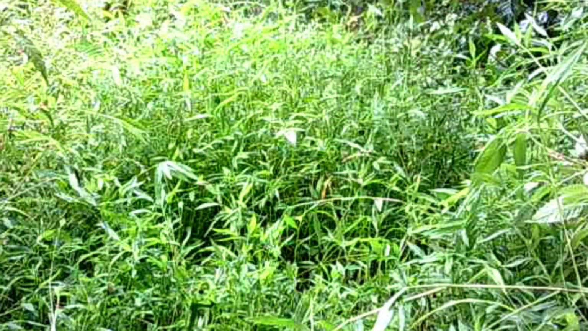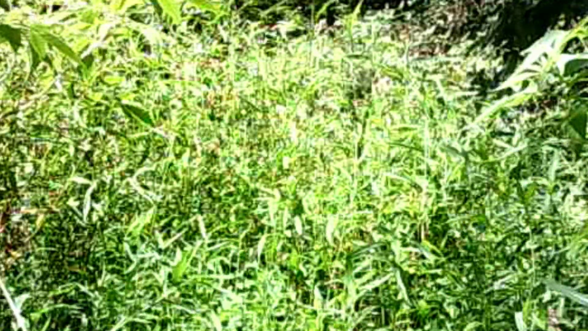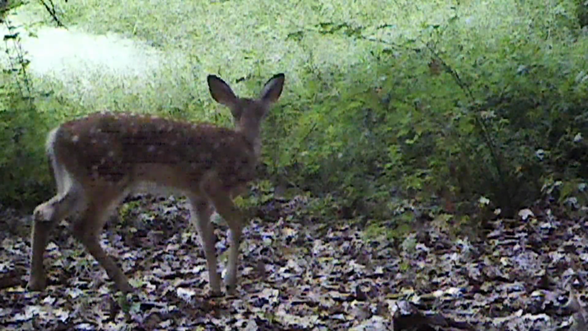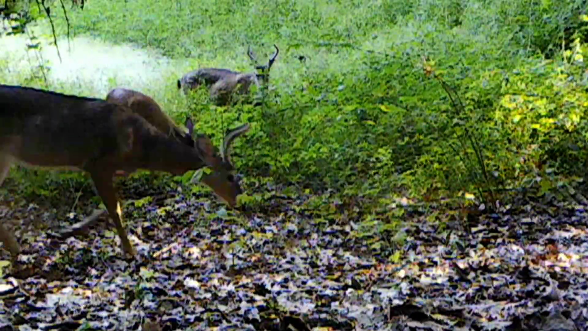Down at the pond, you can see it's just so growed up. But they're in there. Bird, turkey, you just can't see them. But this is going away quick. And the other camera on the other angle, yep, there's an old doe checking out the camera. And I'd say that's her little pond. They mosey around this pond all the time.